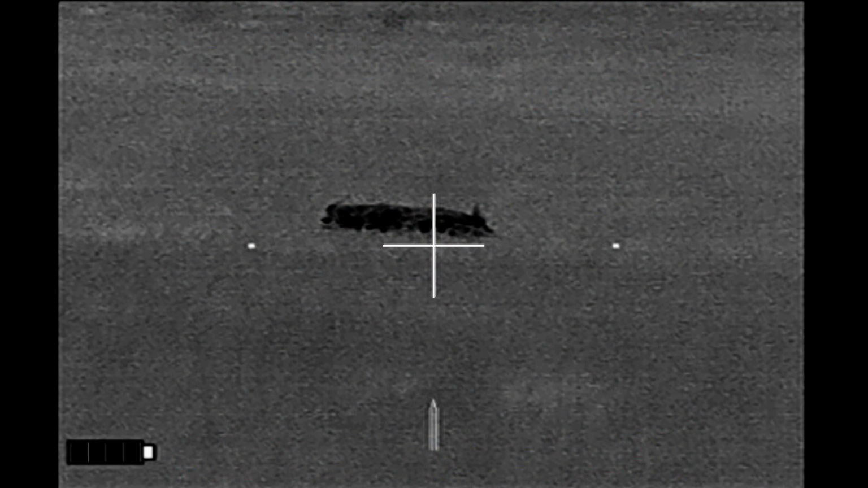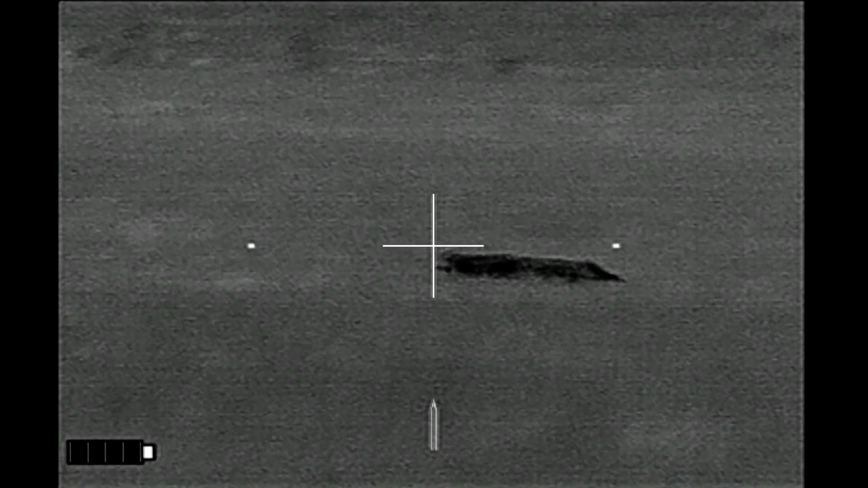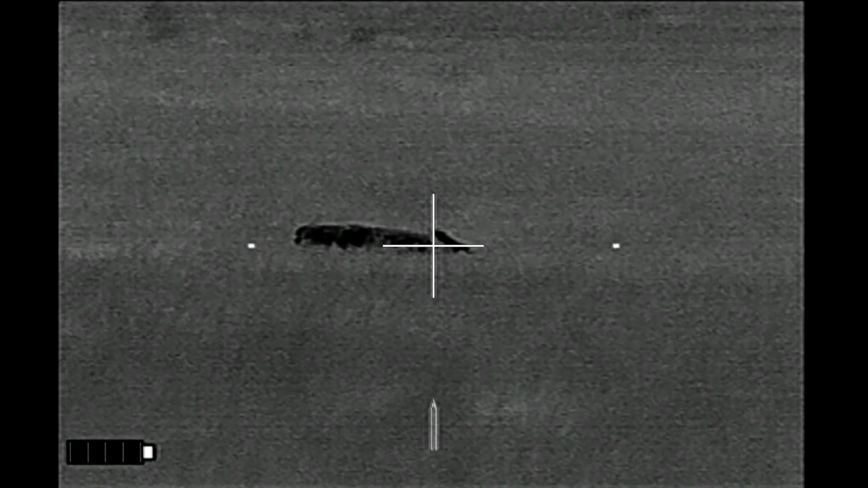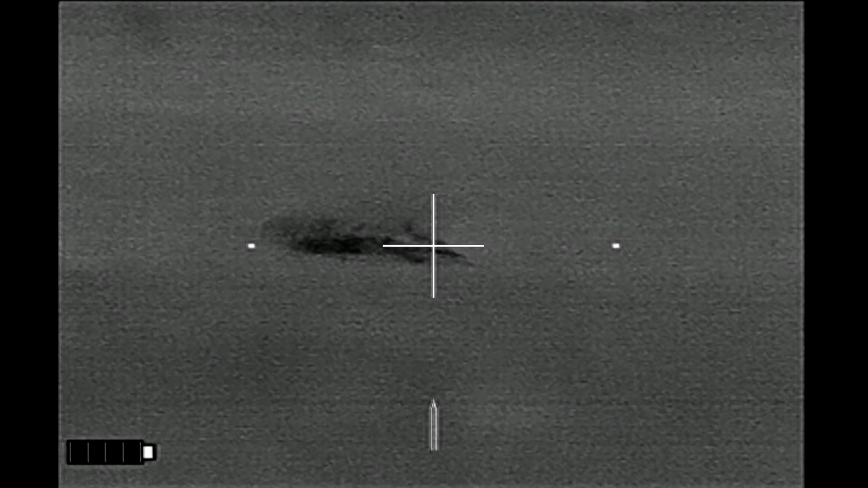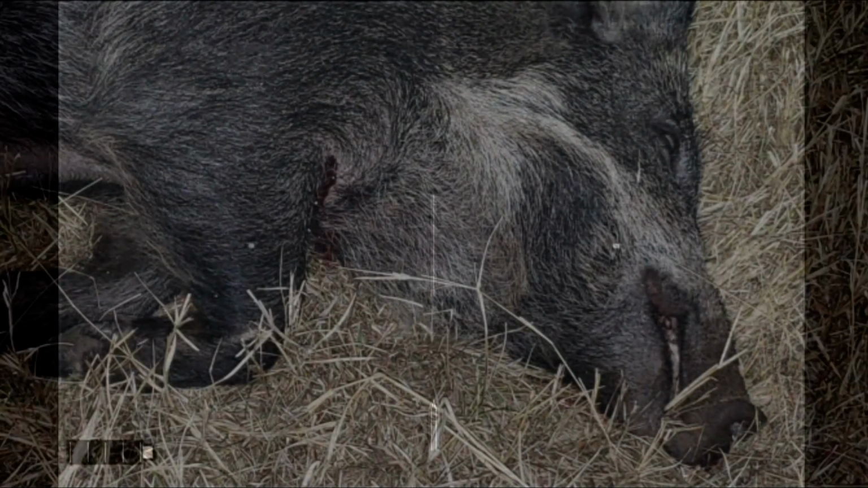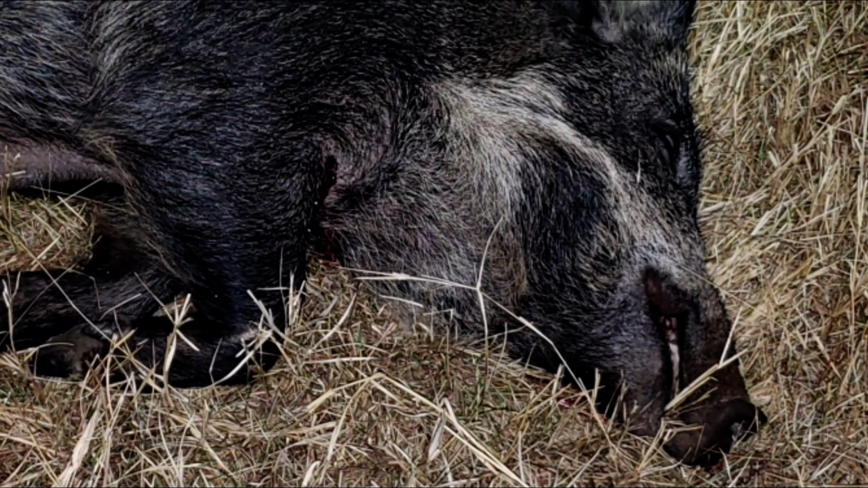And once the hog was down, it was still alive, so follow-up shot. The first follow-up shot was a solid hit, but the hog is still making noise, so another follow-up shot is delivered. And the hog quiets. Both front legs were broken, but at the time I only noticed the entry wound here, which is for the second follow-up shot.